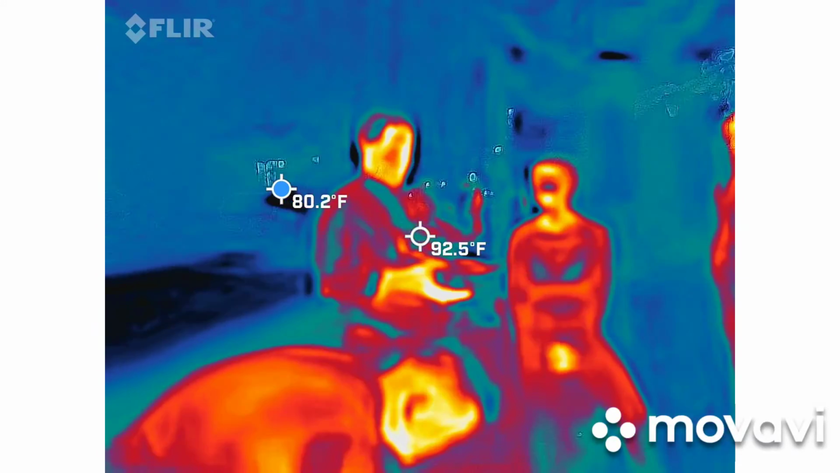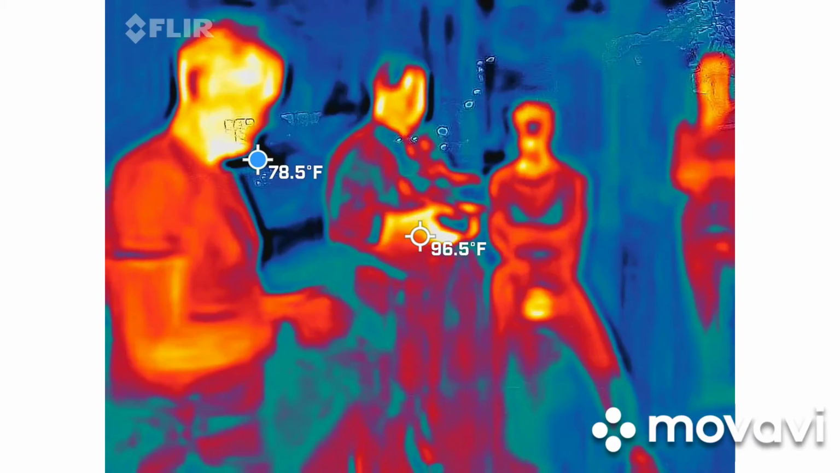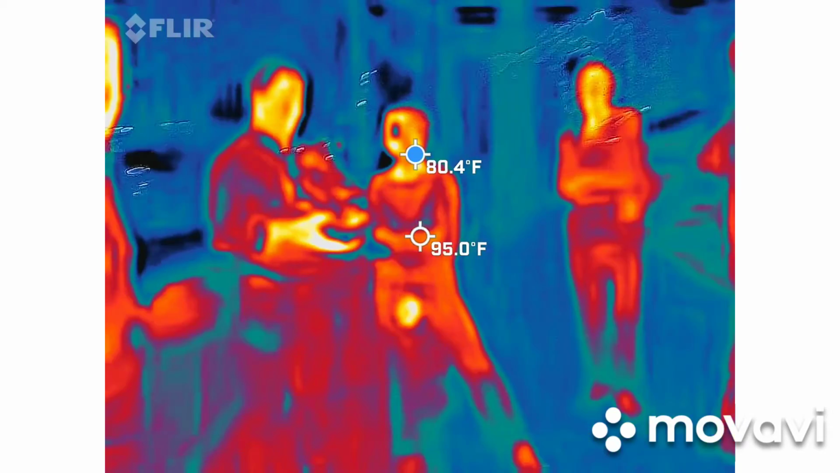I pointed at Greg and I just get cold. No, it's Winston. It's cold. Wow. Wow. Oh, I'll shift. Oh, there's a cold spot.